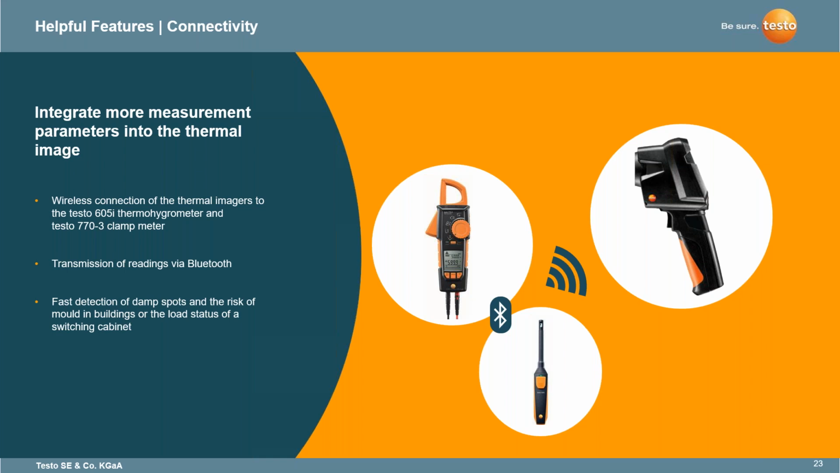Also for the 605i, again, this is for the humidity within a space for buildings, being able to determine what the humidity range is within that space. And again, it will also switch on the humidity mode. This will give you the green, yellow, red palette. And again, this is not going to detect actual mold. This is going to give you a risk analysis or a risk factor of low, medium, high. There is potential, this has a high risk or a high potential for mold to be present. So I just want to make that clear, that is generally how we're telling for mold.